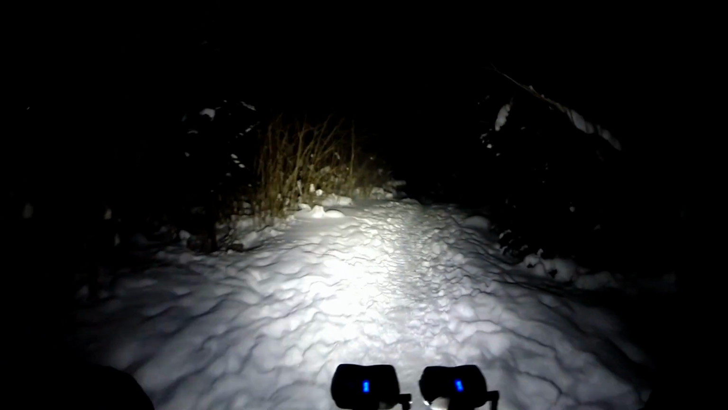Having trouble shifting up to the 42 tooth on the back. Just gave it a little more cable tension. Seemed to help. Just turn the dial on the shifter.